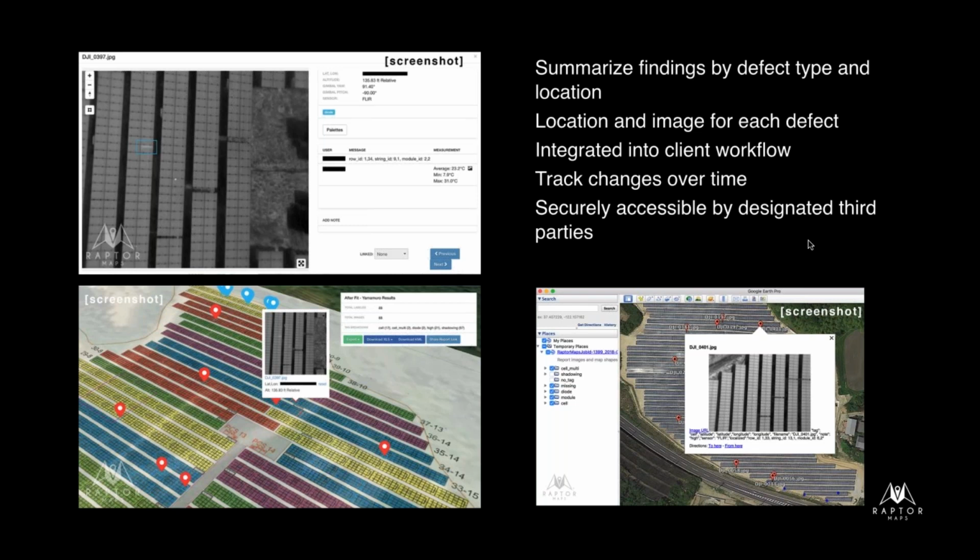And then on the right is an example of the KML file, where, if your clients are using any sort of GIS software, that's something you can provide them that's going to pull right in. So it really speaks to the components of these good deliverables.